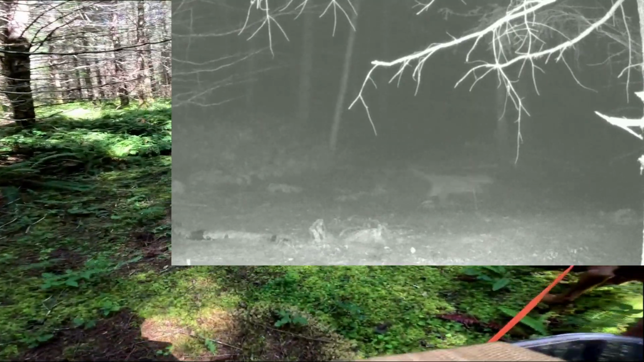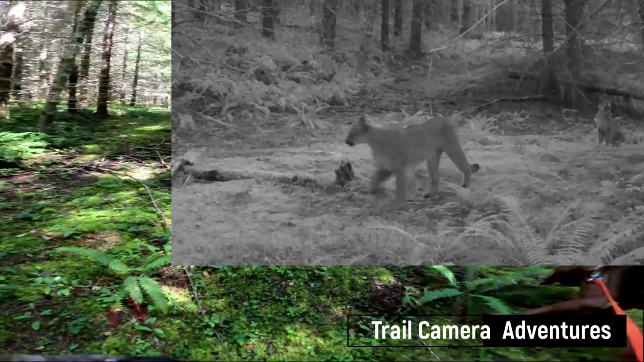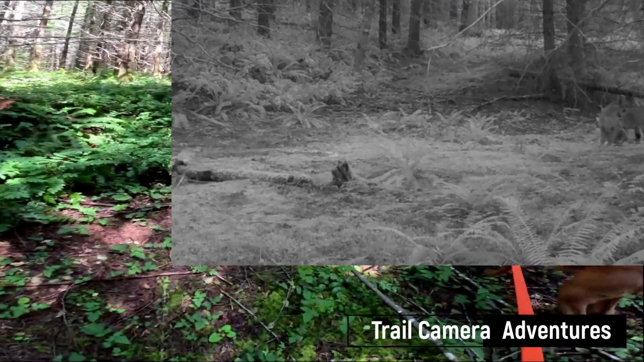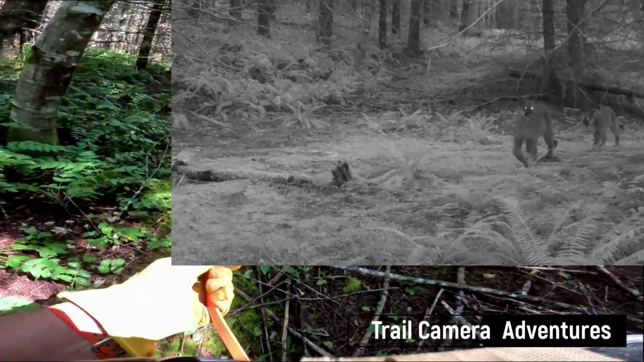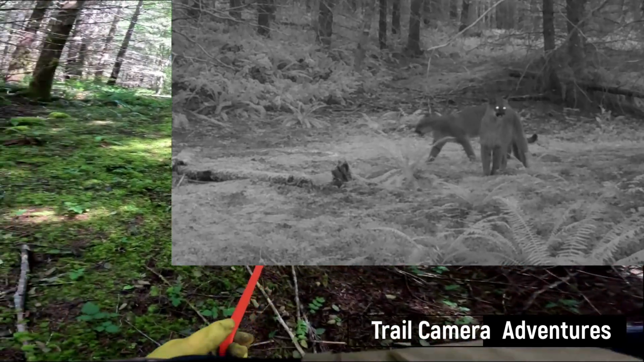So we've got 2 more cameras about, and they are our last 2. They're about a quarter mile up this ridge on the edge of a clear cut, and we'll see what we got up there. But I can tell this has been a major thoroughfare.